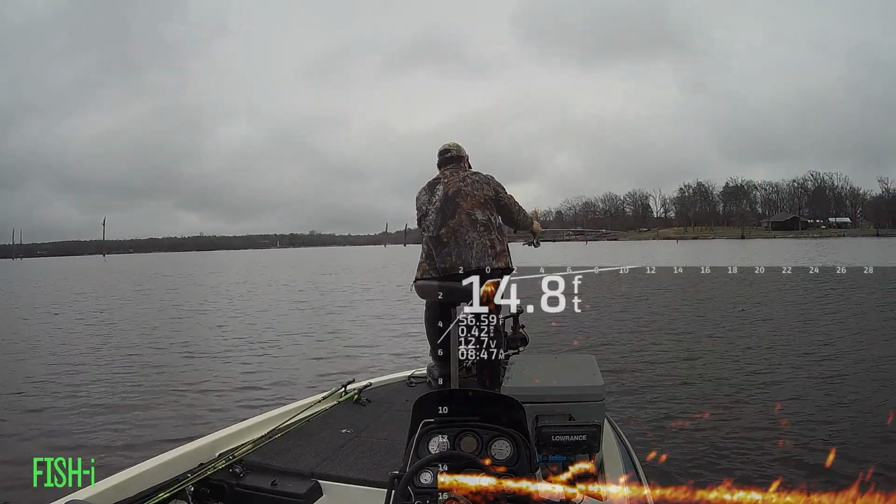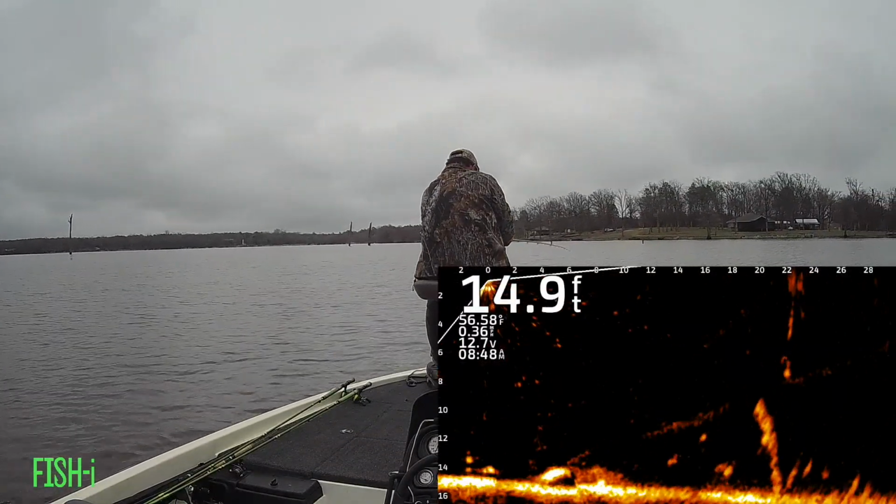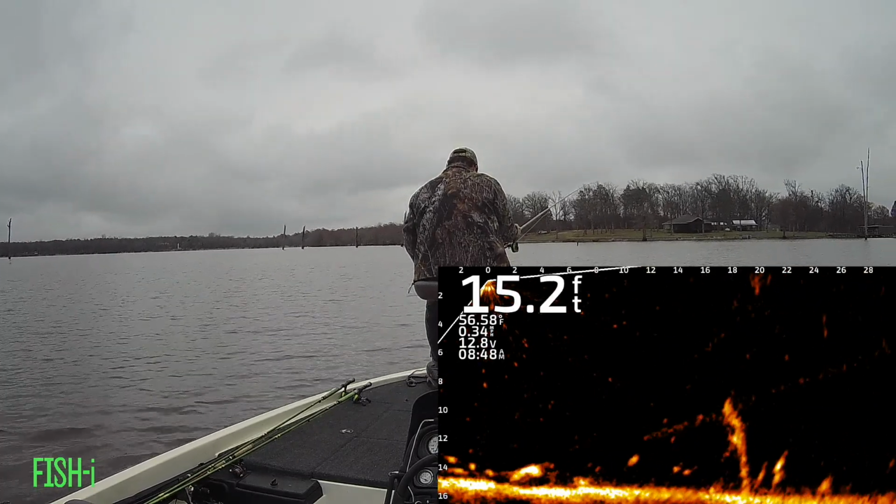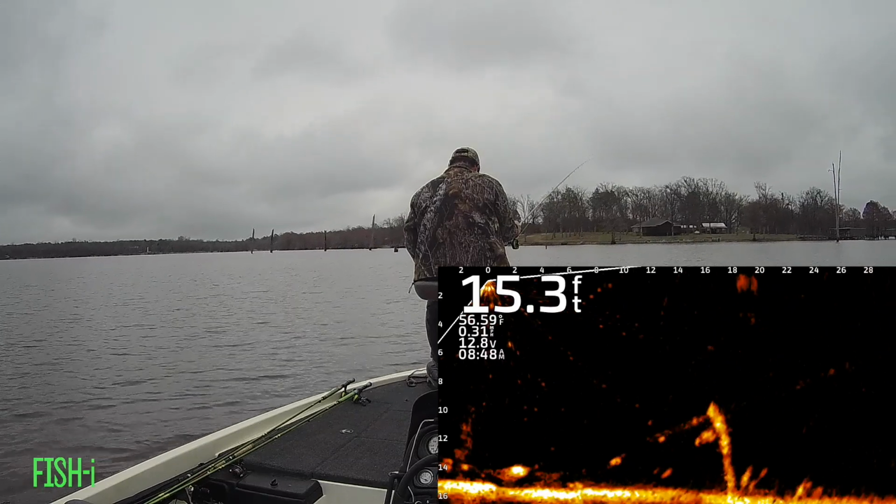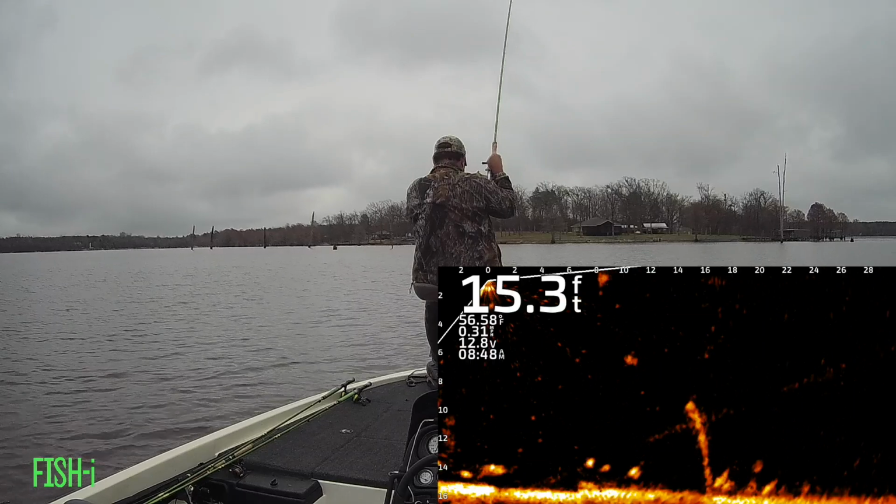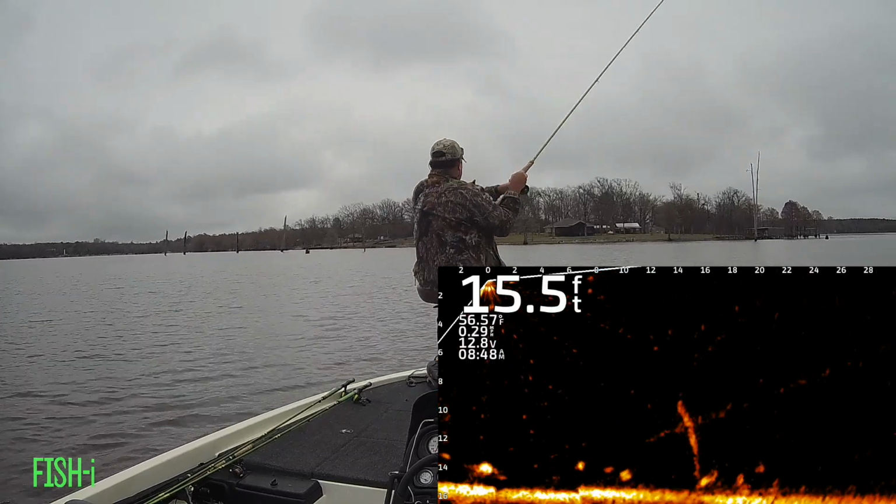Okay, here's something else most of you have probably seen if you run a split shot or a weight over your bait. This fish right here comes off a stick and goes right after my weight. But if you're patient, kind of pull it away from him and drop it back down, a lot of times he'll come back and get it. He'll get the right one.